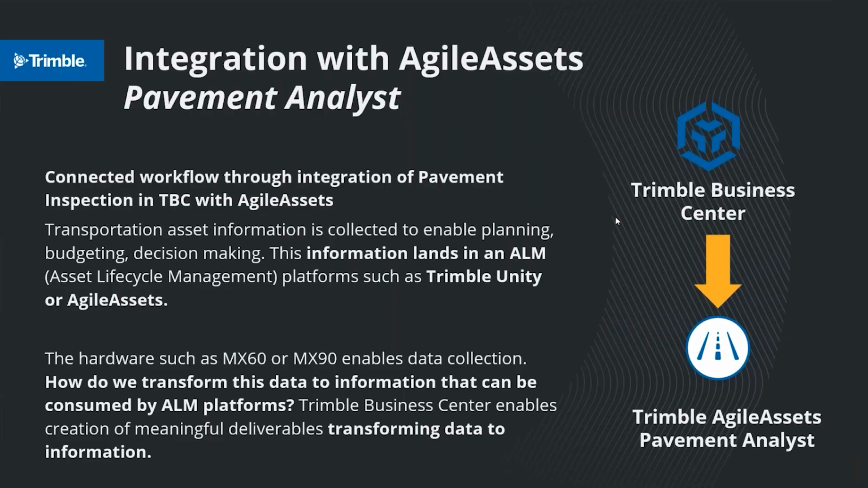Most of the states and some of the larger municipalities are using AgileAssets as their asset lifecycle management platform for pavement assets. And we created this direct communication between Trimble Business Center and Pavement Analyst.